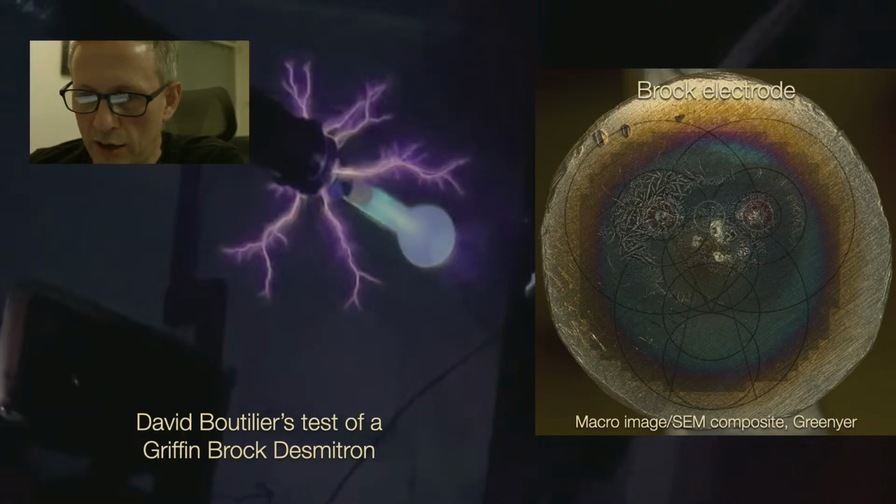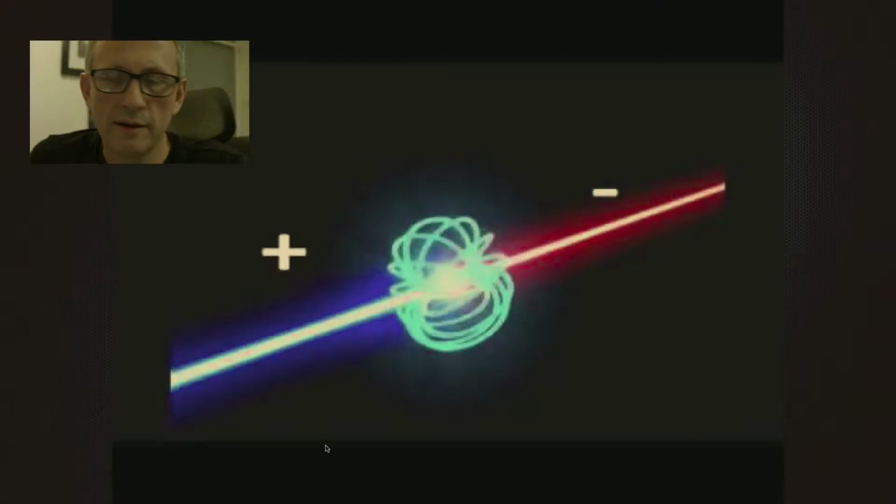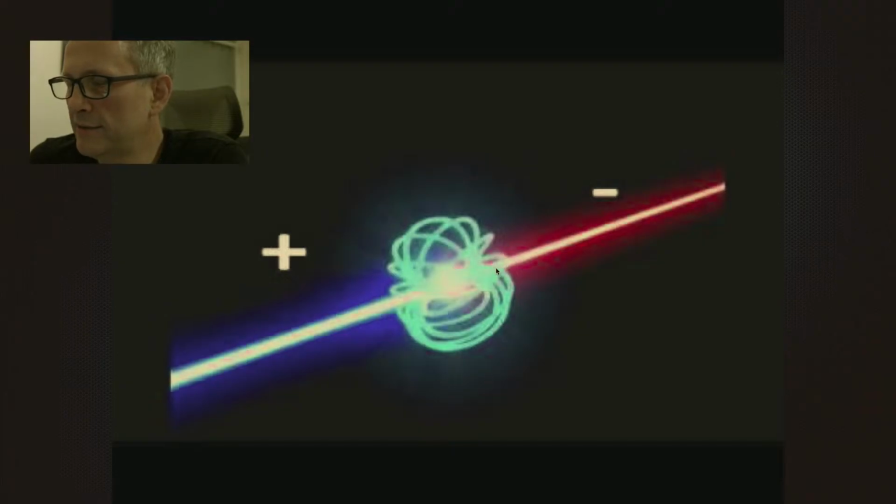So now, when I'm putting these thoughts together and trying to explain the curve in that, I'm thinking, well, are we looking at something like Eric Lerner's kind of plasmoid model, which I have an image of here? I don't believe the structure is like this, but that is Eric Lerner's plasma fusion model.